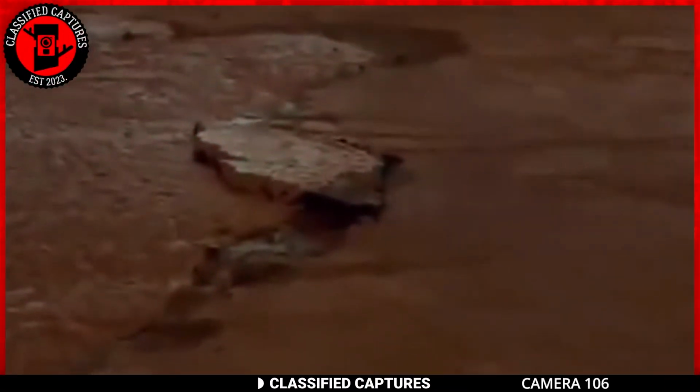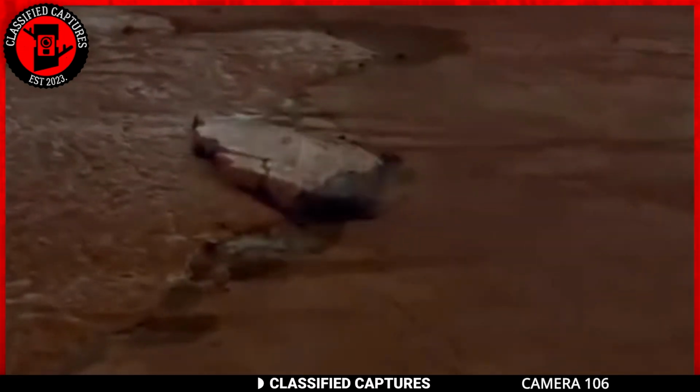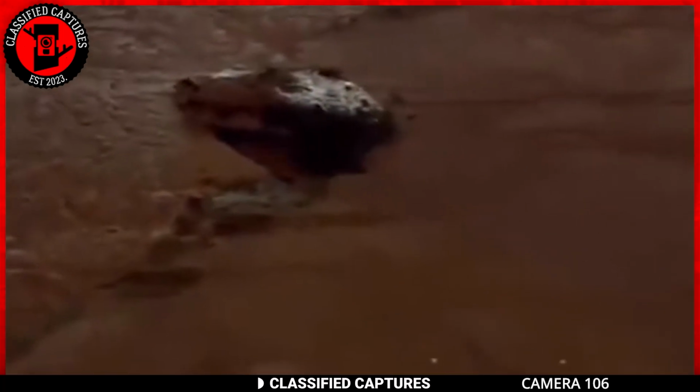Ah, the mysteries beneath the surface. Now look at this curious sight. Something stirring underground, causing the concrete ground to yield and create a noticeable hole. A peculiar phenomenon indeed.